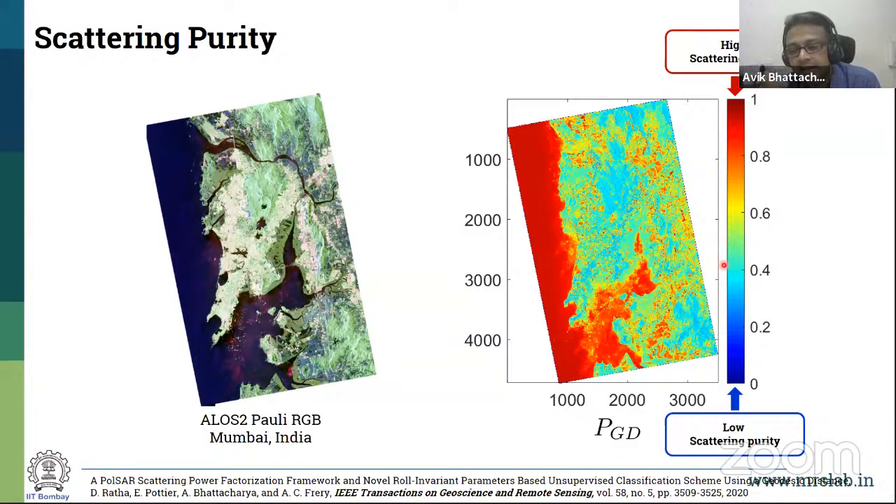So you have seen, it gives you the information about scattering type, the scattering asymmetry, and the scattering purity. So these are the 3 parameters which have been generated utilizing only the notion of a geodesic distance between an observed Kennaugh matrix from a resolution cell, from a pixel, and these targets which are there in the literature.